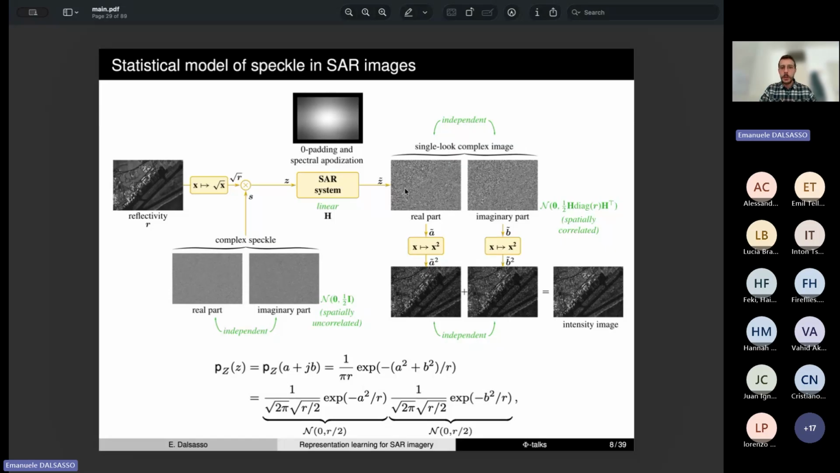And this generates our single-look complex image, which is delivered by image providers, where in the real and imaginary parts, and also in the SAR image, the pixels are spatially correlated, but the real and imaginary parts remain independent of each other.